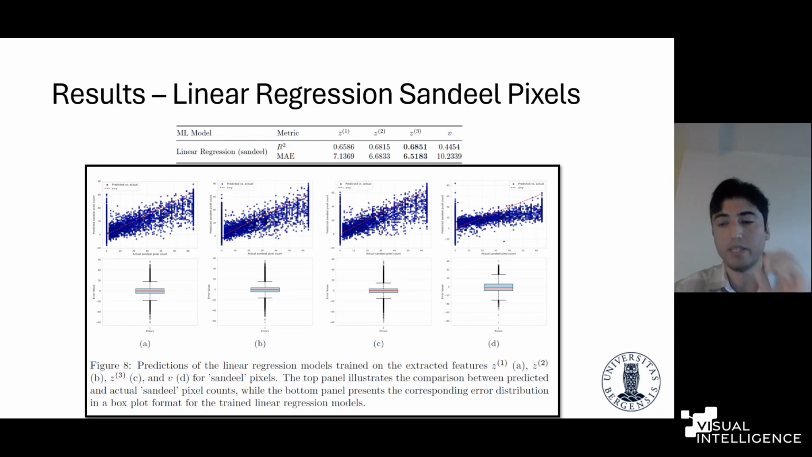This is one thing that I would like to mention. But again, considering the comparison between all those models using different representations, again, Z3 is the best.